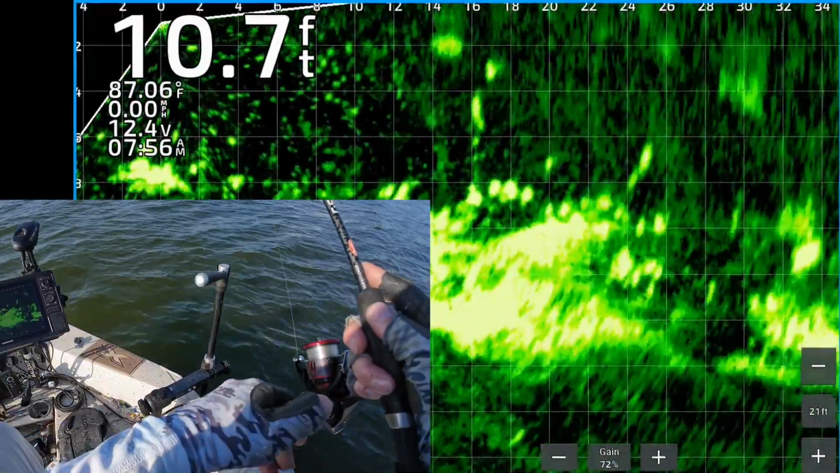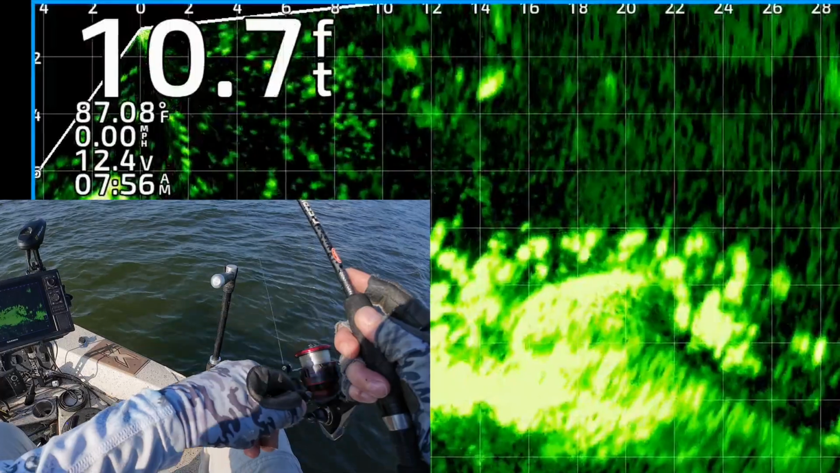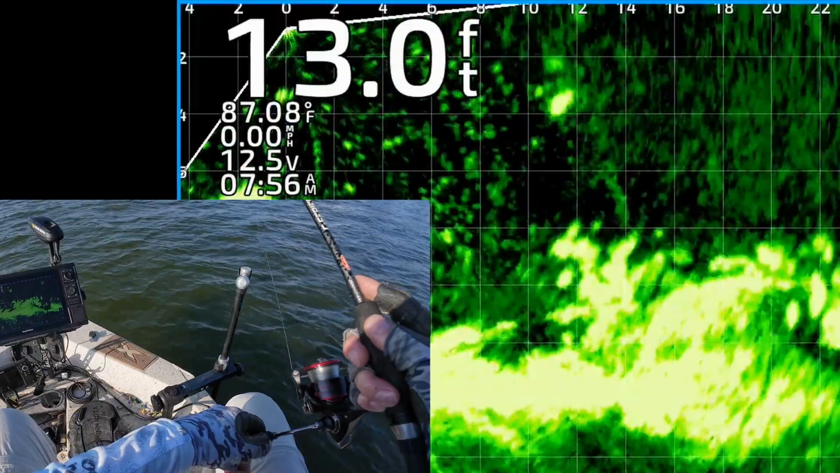Get it out there again. There's the jig and weight. I think a bunch of those fish are little bluegills. There's some crappie and probably some catfish mixed in there. I'm gonna keep reeling it through them. Hopefully the crappie will eat it.